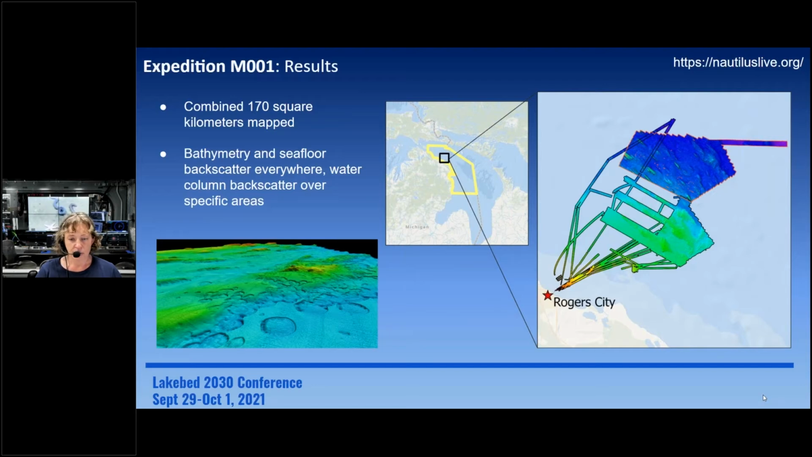And then zooming in on our mapped areas, and it's hard to see, there's a red outline around one portion of the survey, very difficult to see, but that's what the Storm did. And then the black outlined areas are what ASV Ben did. And then that inset is some of the Storm's 2040 data, just over some really beautiful pockmark type features on the lakebed. Next slide, please.